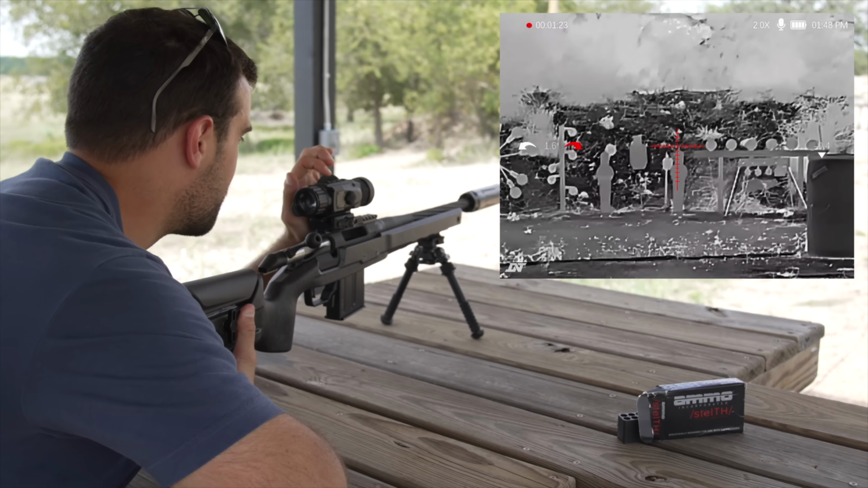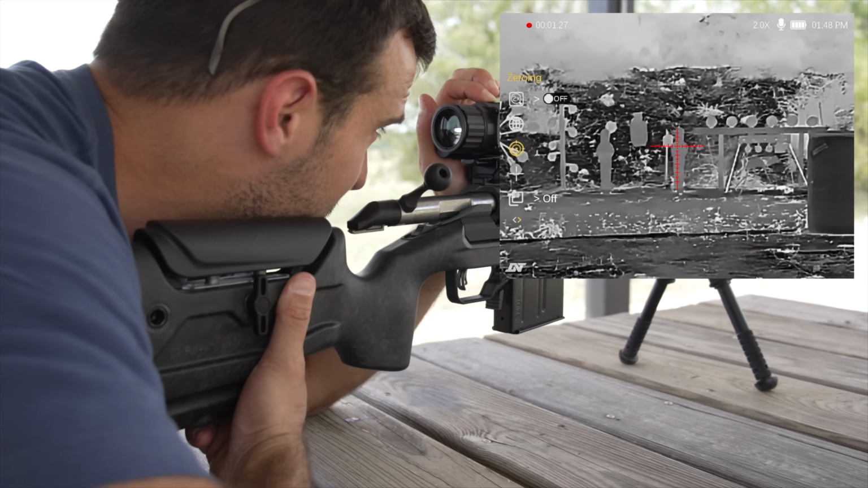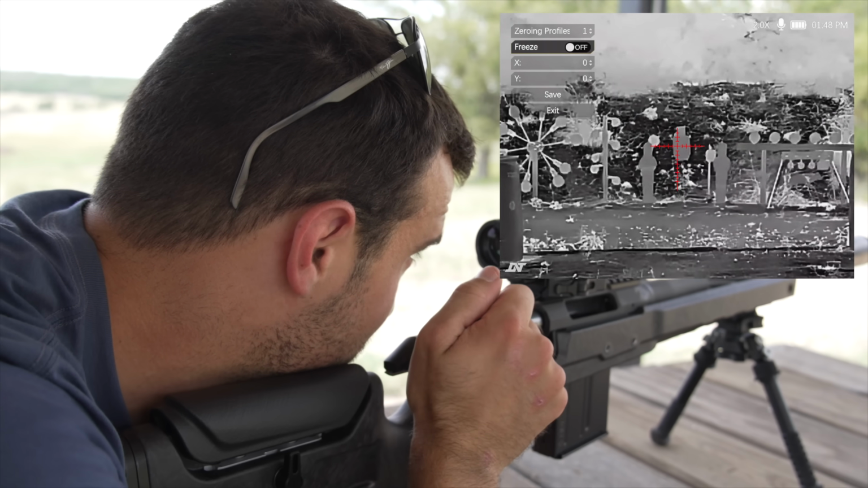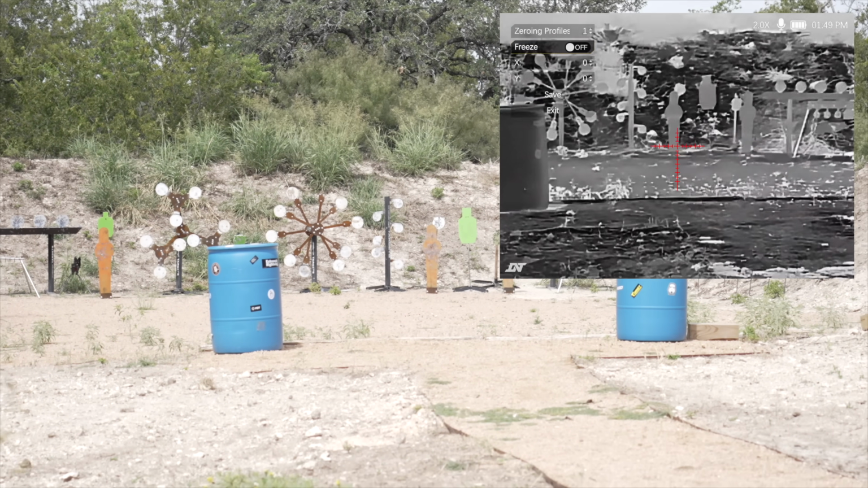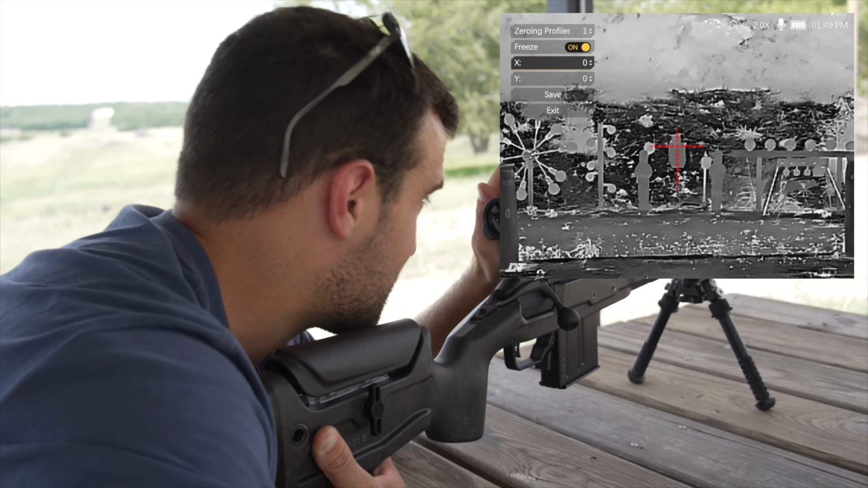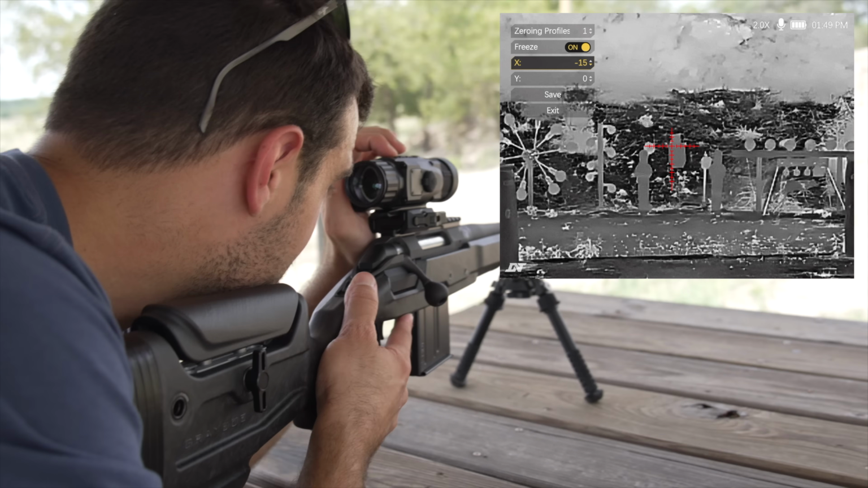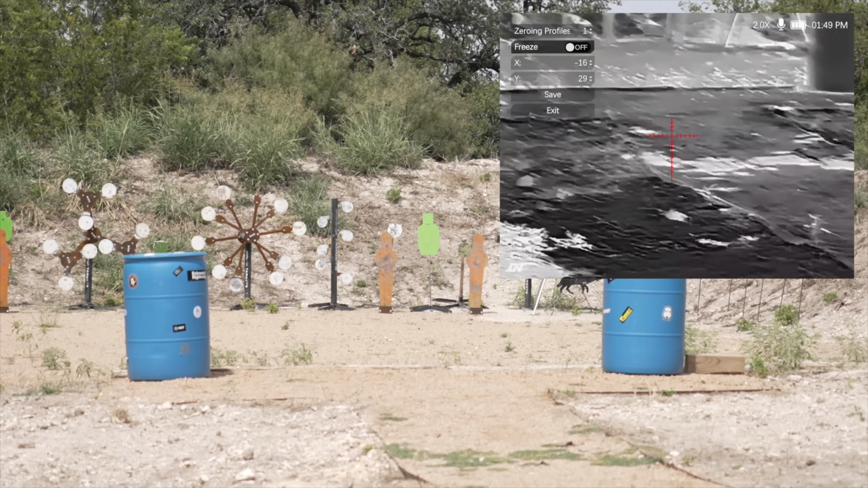All right, so before we shoot though, let's go ahead and go to the menu system. I'm going to go to zeroing. And the zero, I'm ready to freeze the frame here soon. All right, that looks like it was top left. So I'm going to go ahead and freeze this. And then get my X and Y axis on. And I don't have to keep still anymore. I could get comfortable because I froze the image. That looks good. Gonna unfreeze it.